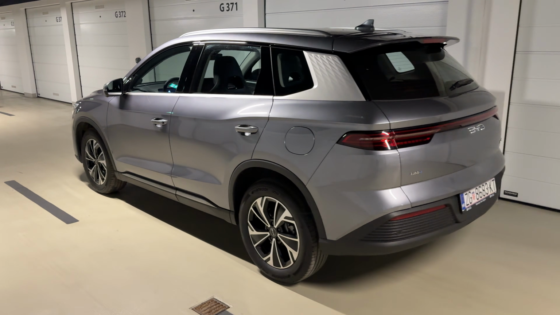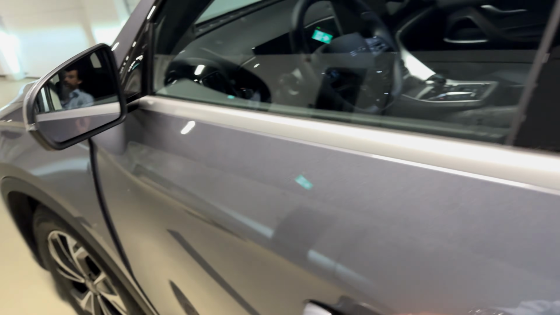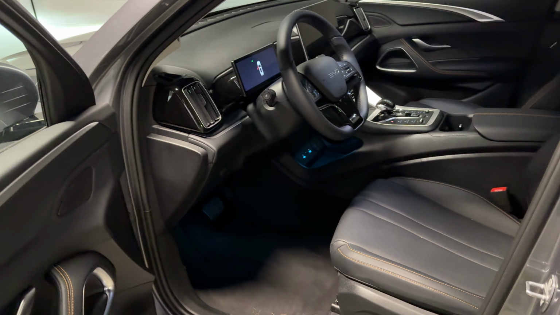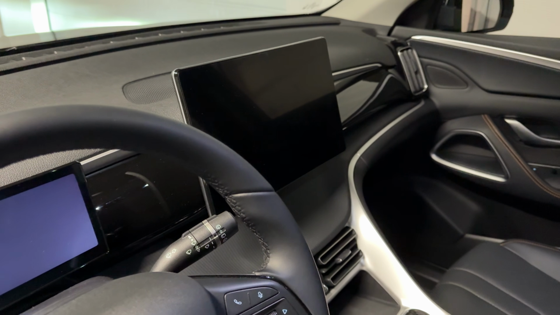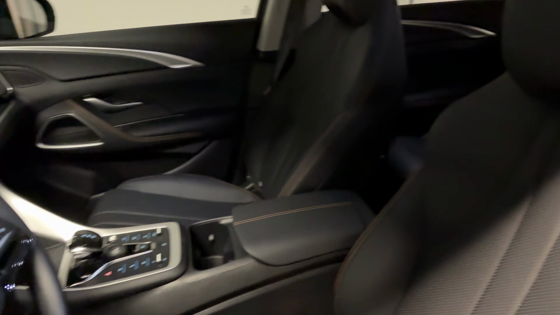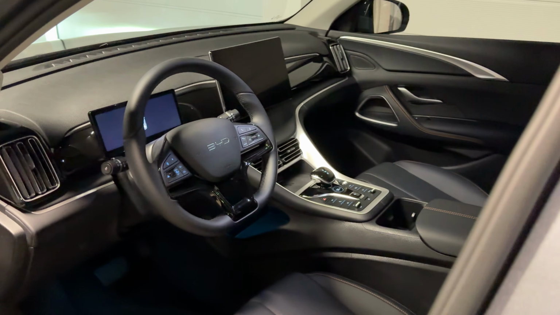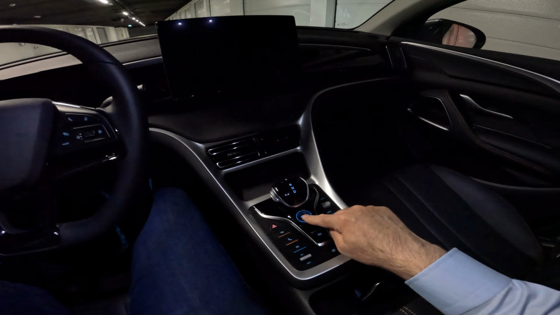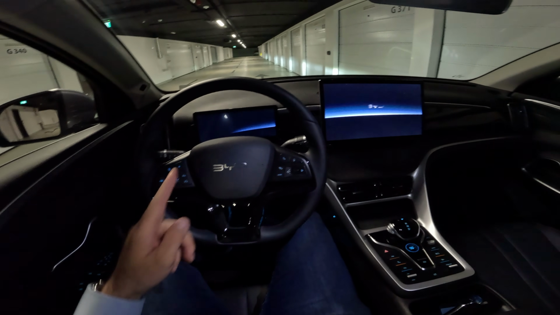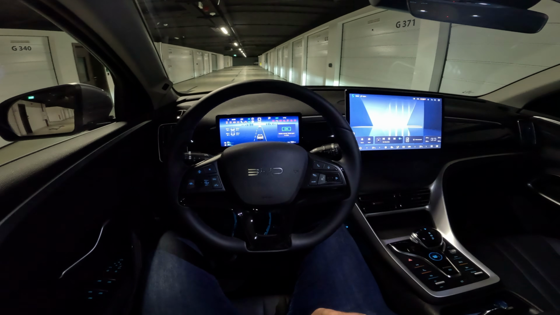And now we are ready for the drive. So let's check it out from inside. With the dual screen layout, the floating screen in the middle. And also let me show you the seats before we check the driver's view. This is your view as a driver. Let's immediately start the car. The start button is here. You have the lovely animation on the screens when you start it up.